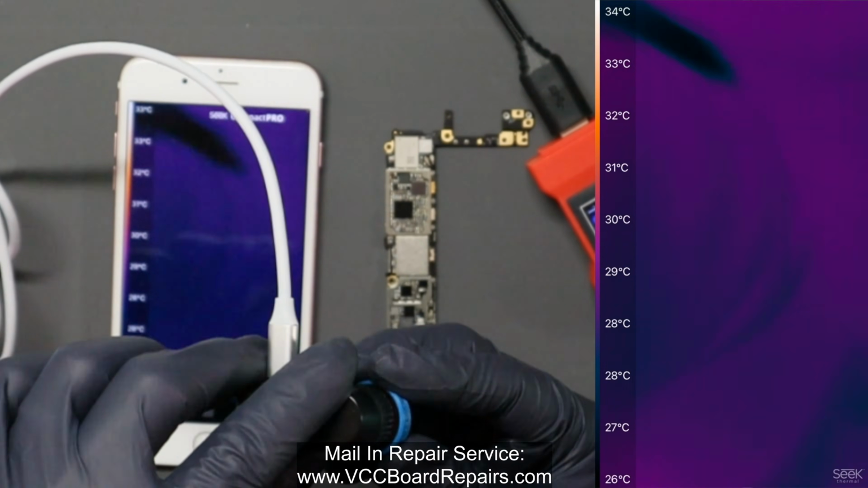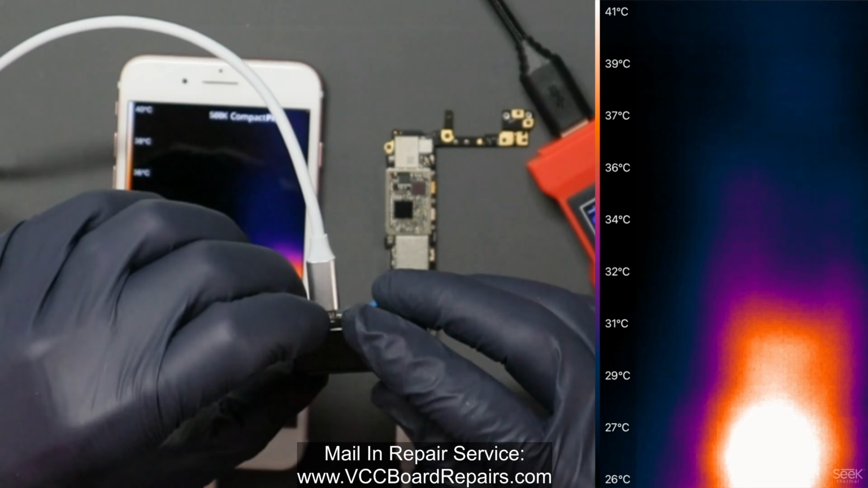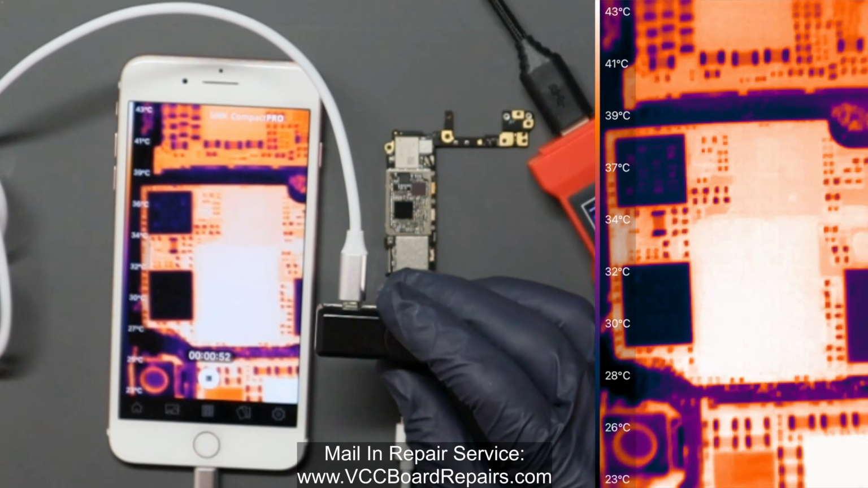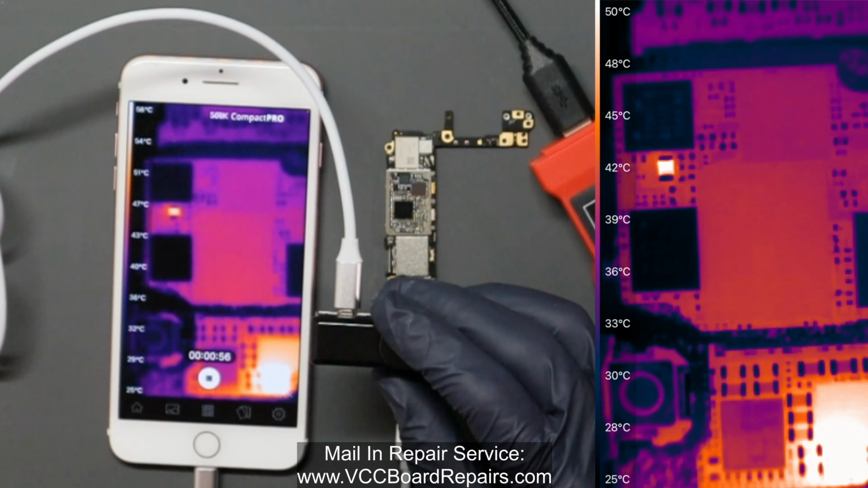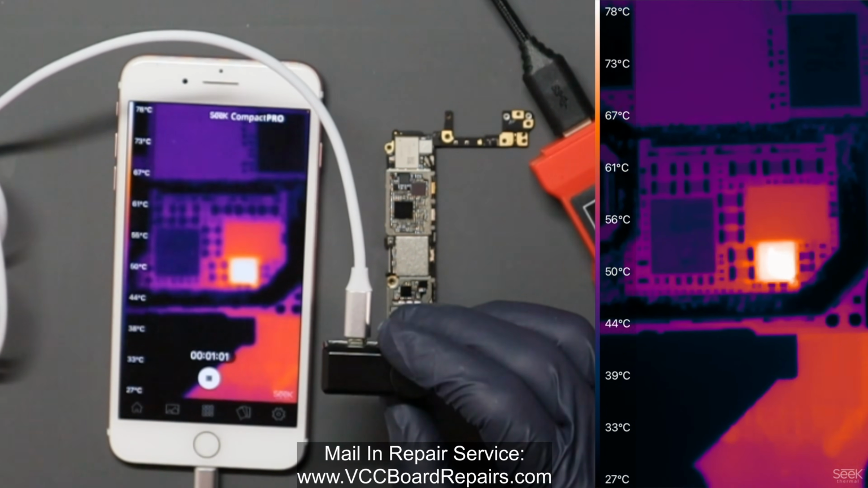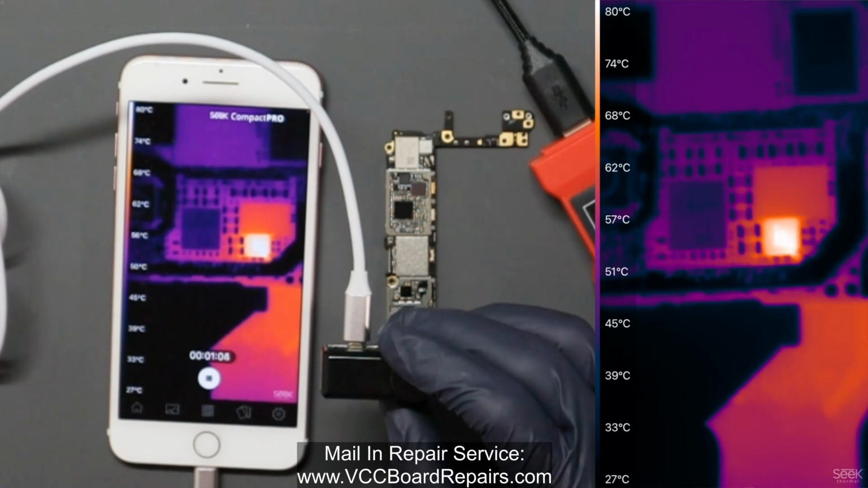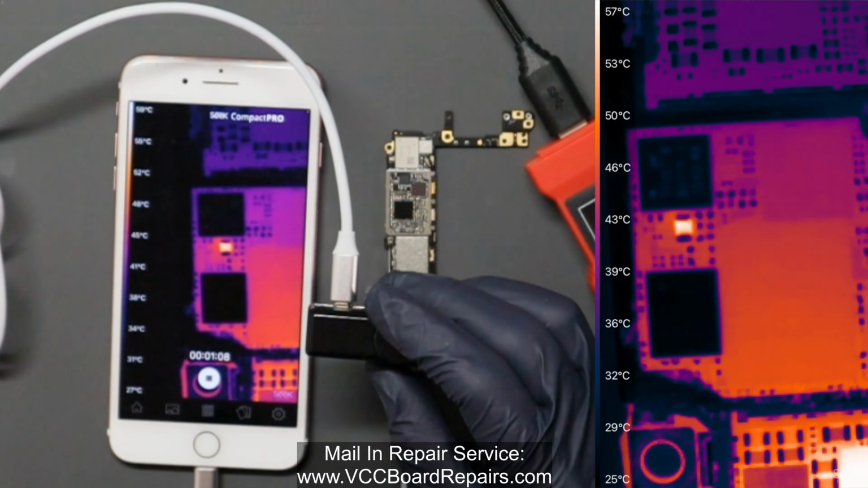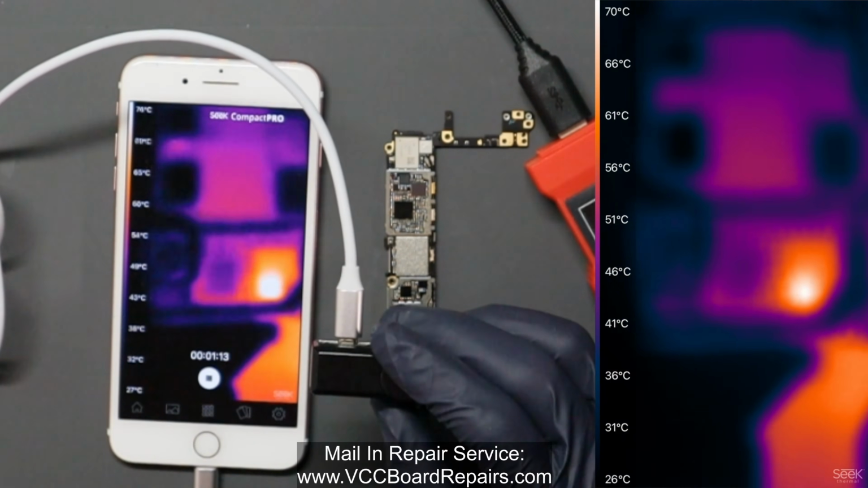Now if I pop in the macro lens, which I will link down below in the video description as well, I could get in way closer. I'm gonna turn on the power, and look at that. You could see the IC heating up, and it has a lot of contrast. So you can see the exact component and then the surrounding components. You can tell there's something different. Then here's a shorted cap, and you can spot both together.